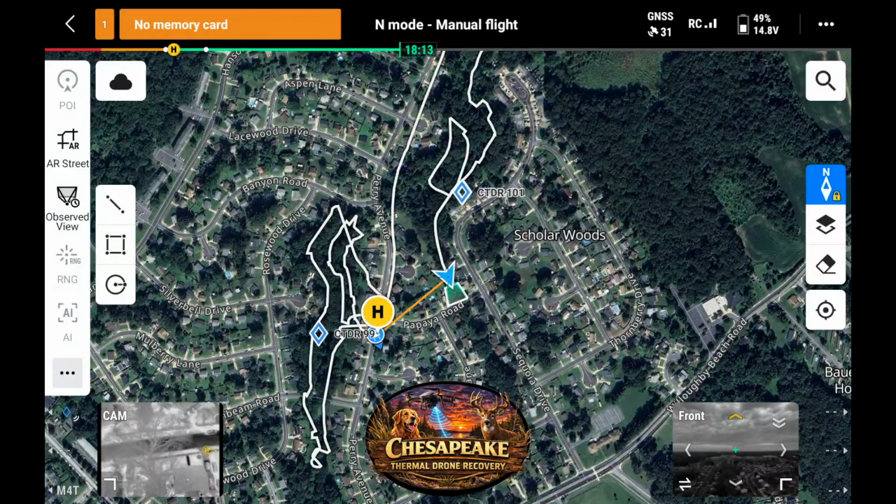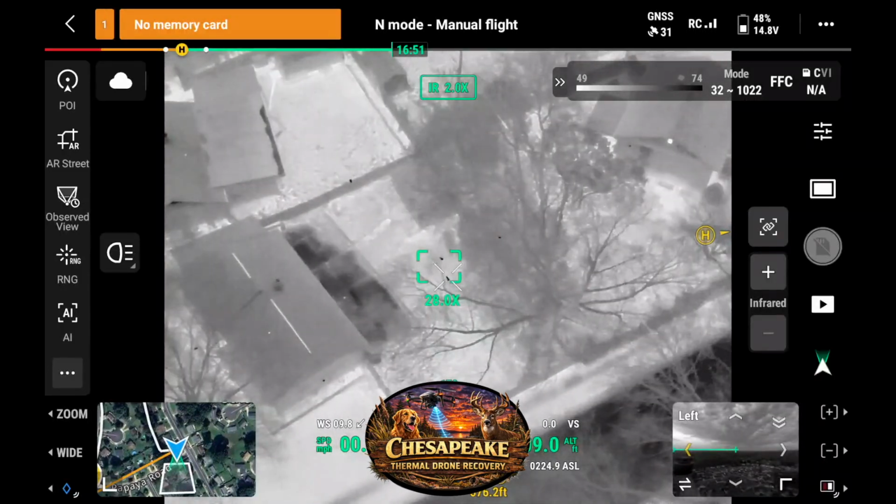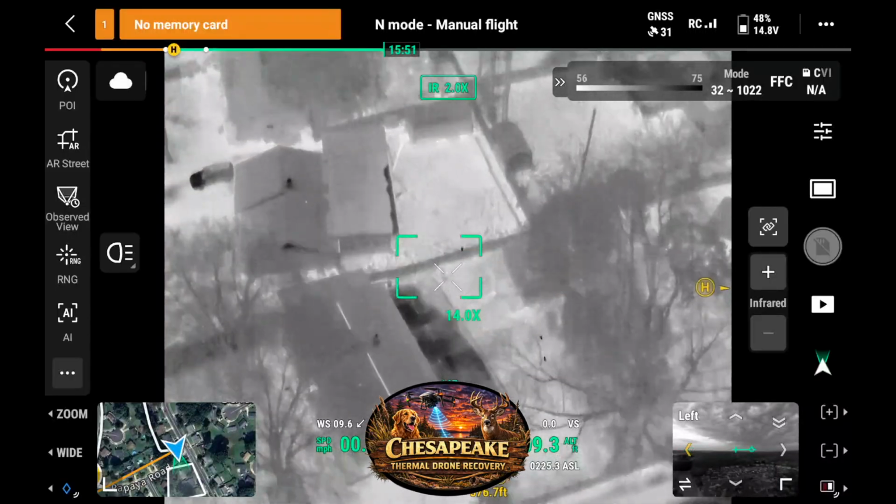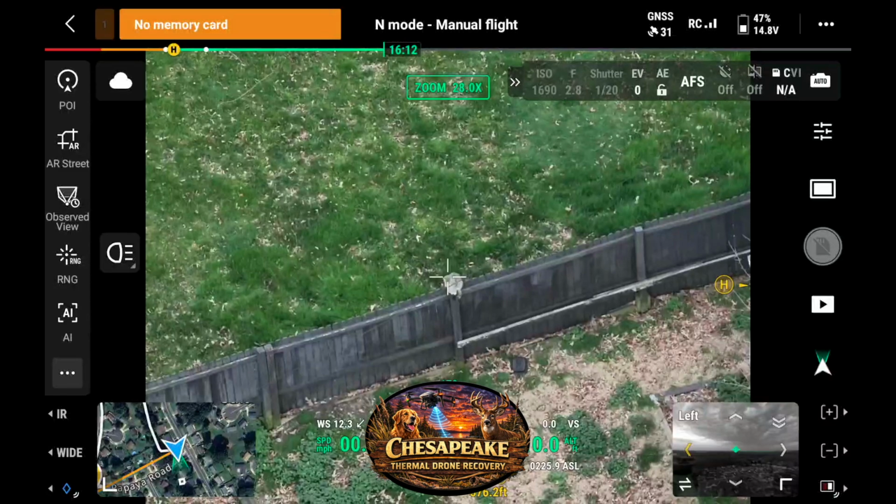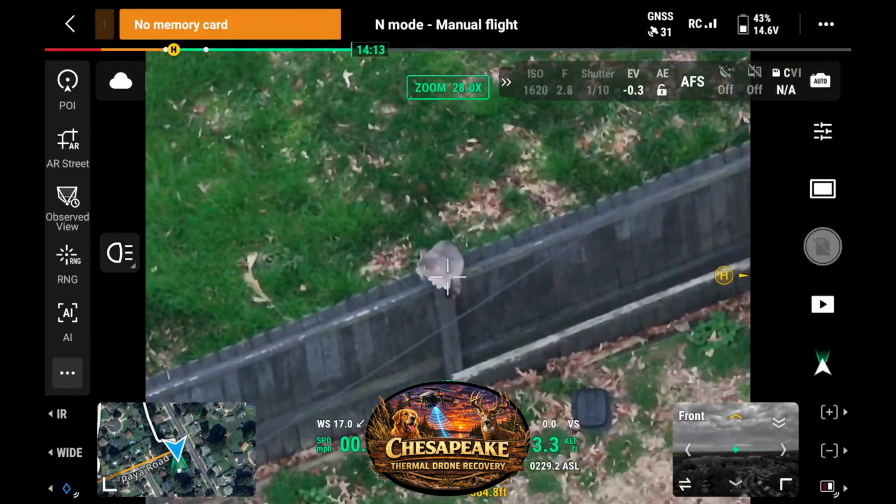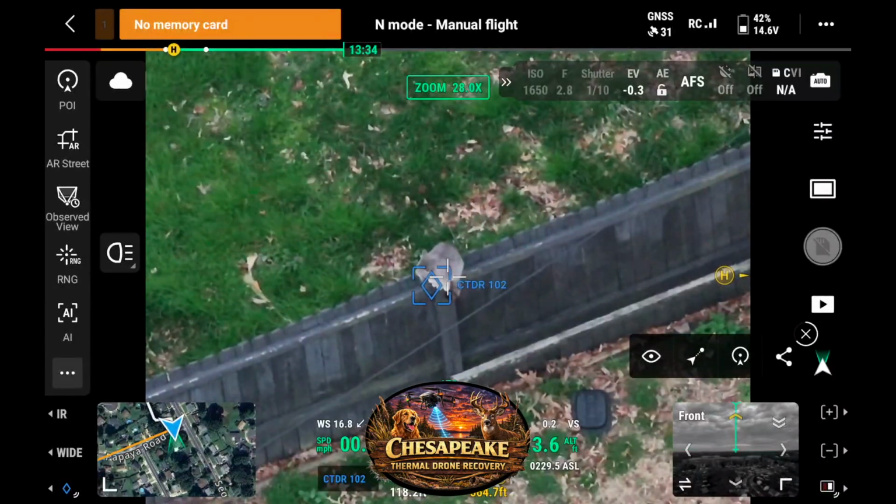We changed tactics from the woods to looking more behind the neighborhoods, and then quickly we found some cats. It appeared this house was putting out food for neighborhood cats, and we saw several, up to 6, including our Nova sitting on the fence. I quickly dropped a pin on the cat, gave the QR code to the owner, and she went over to see if Nova would come to her.